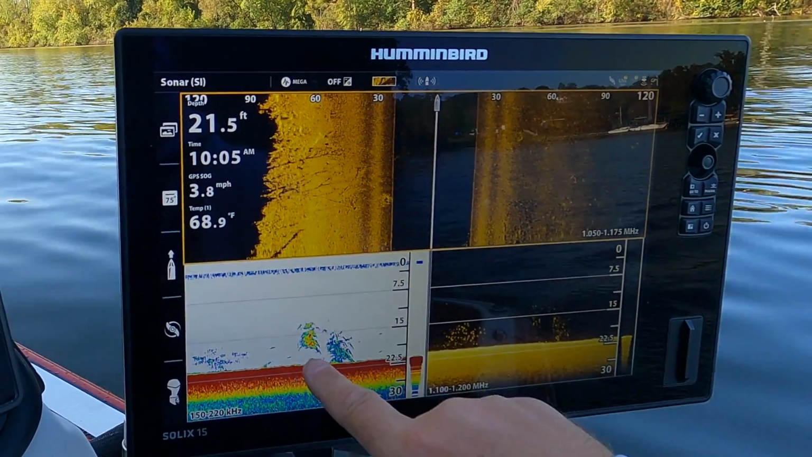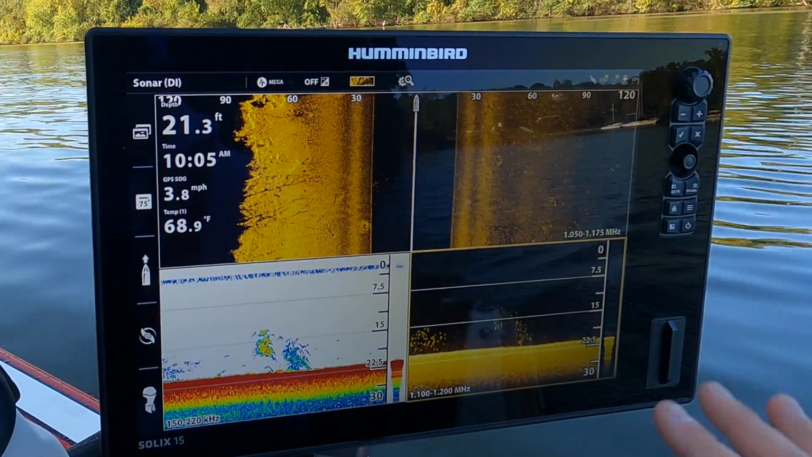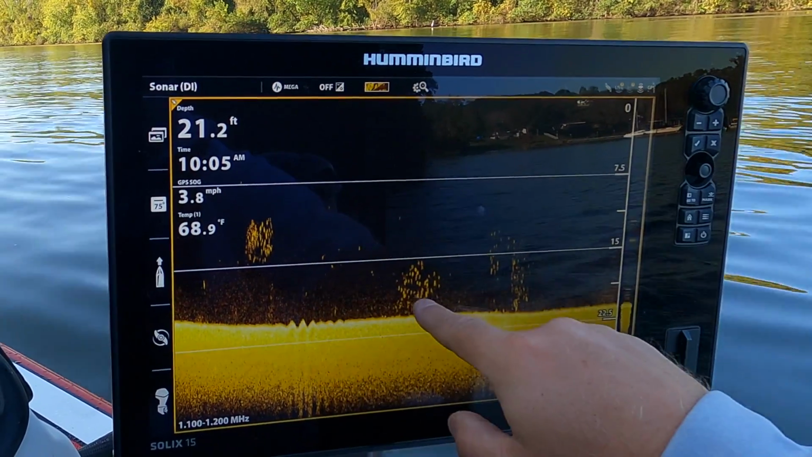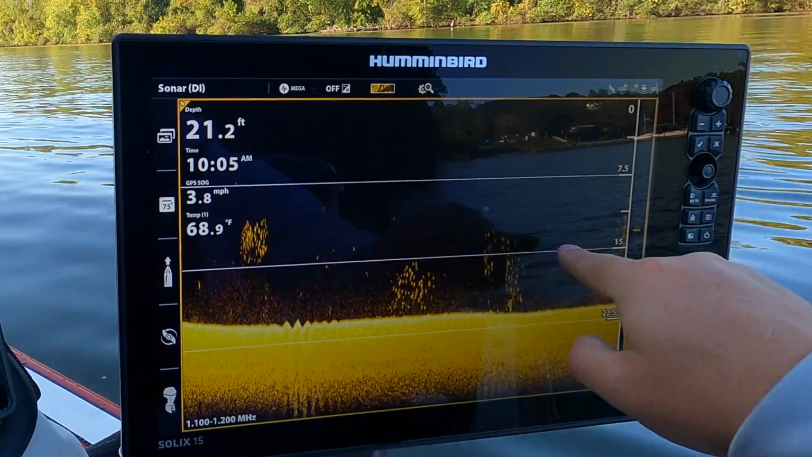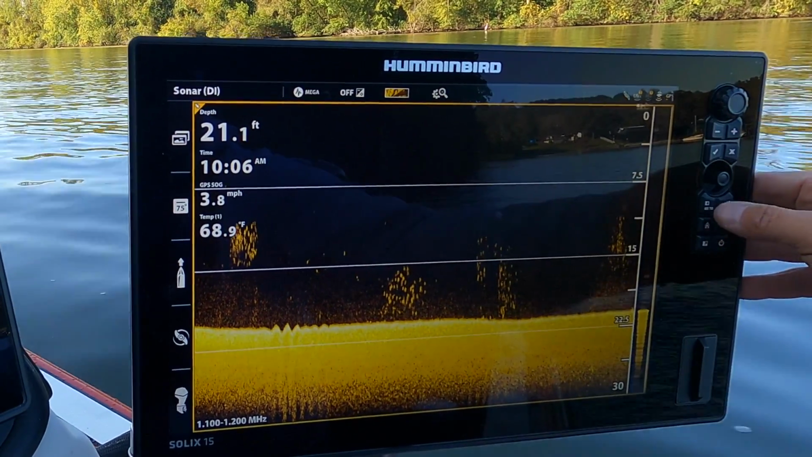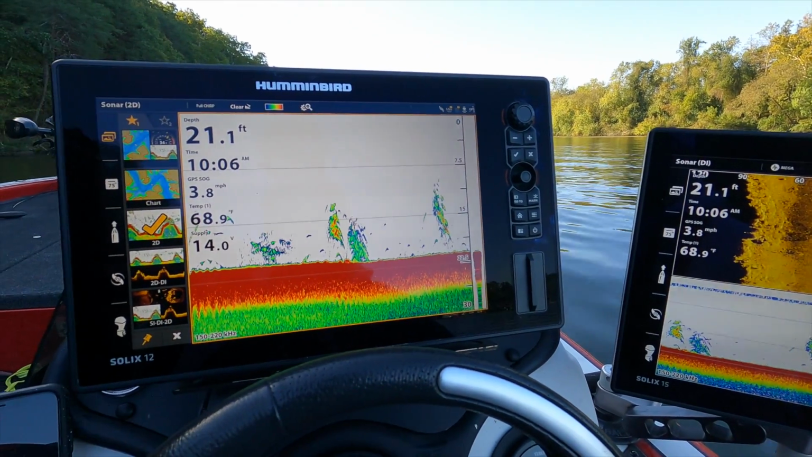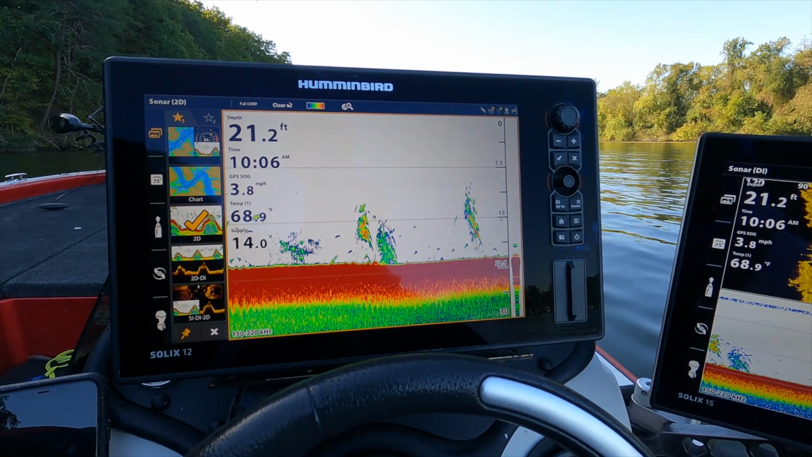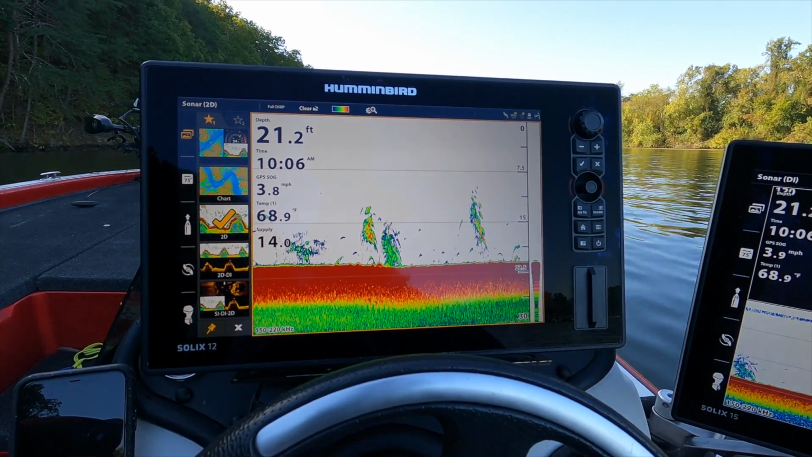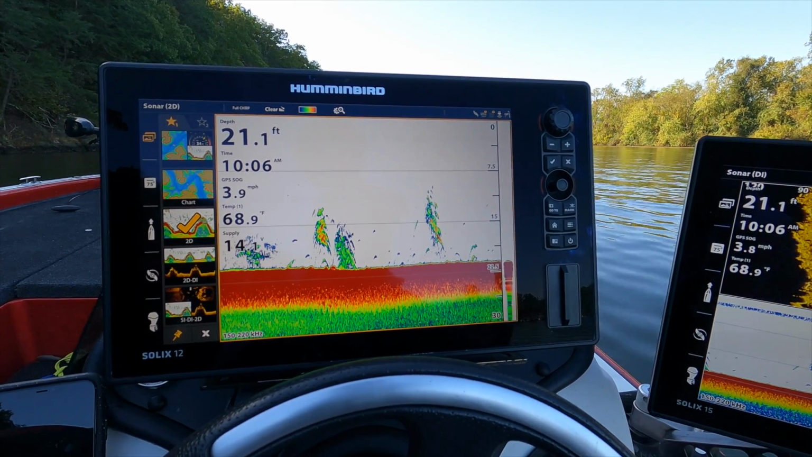You can compare the 2D sonar with the down imaging. I'll zoom in on these for you guys so you can really see them on screen. Bait fish up here. See all the different isolated fish right there? That's a school of white bass, I believe. But you can see how having newer electronics these days really helps us as fishermen find fish. You know, the side imaging, down imaging, that's really key for finding good offshore structure, rock piles, hard spots.